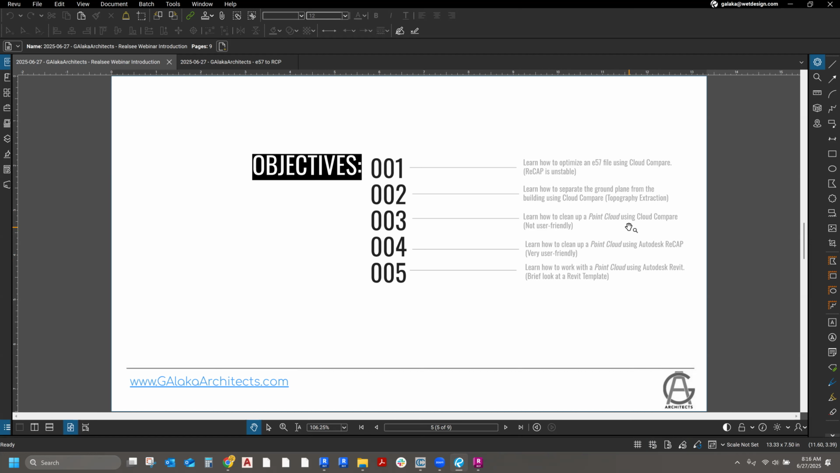The one that does have a very nice interface is Recap. It has a very nice way of cleaning up the point cloud, even though it's a little bit manual. However, Cloud Compare has a lot more buttons and things that you can do to manipulate a point cloud. While Recap just looks prettier. It has a lot less things that you can do, but it's a little bit more user friendly.